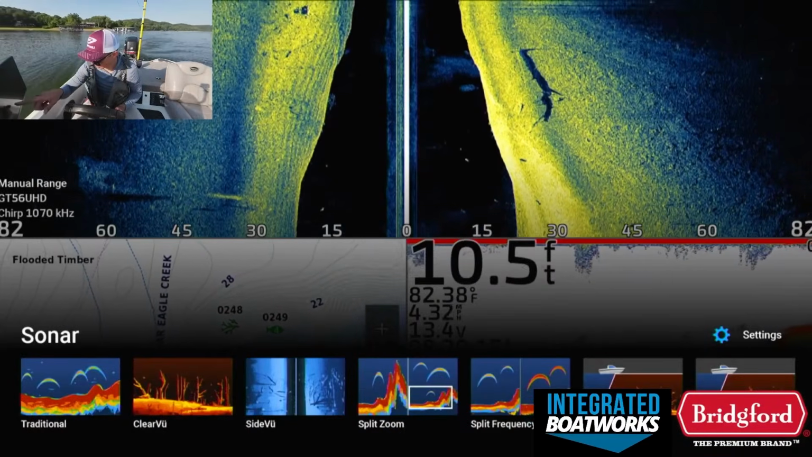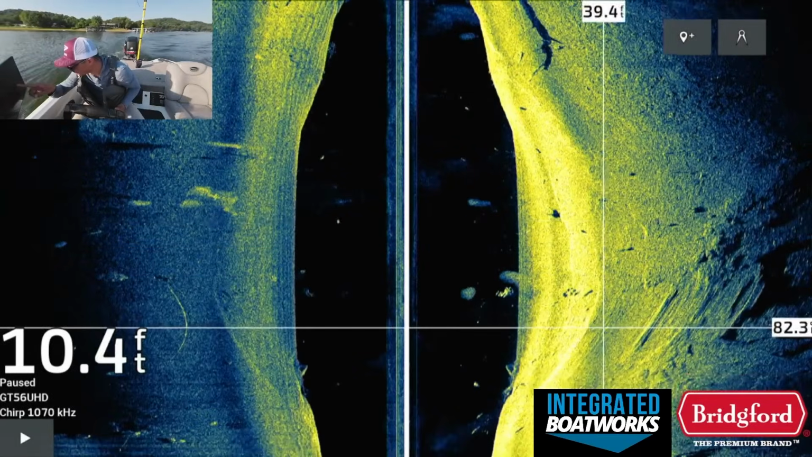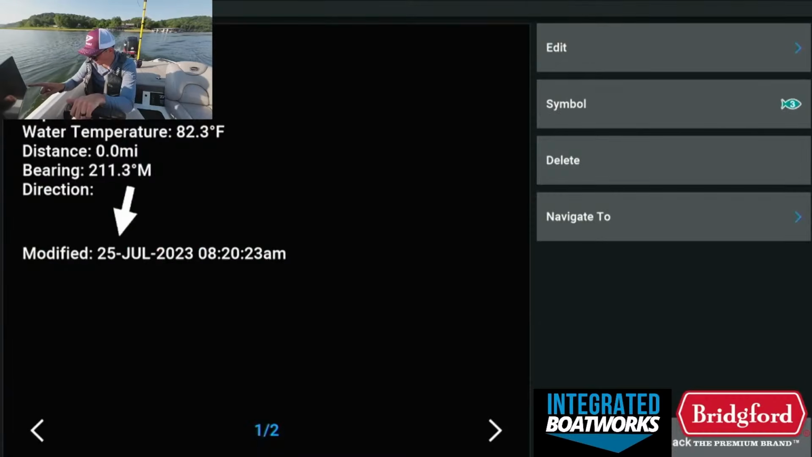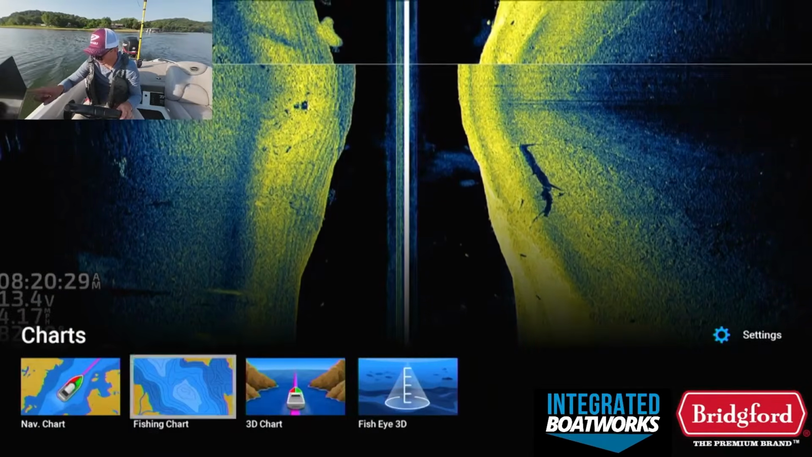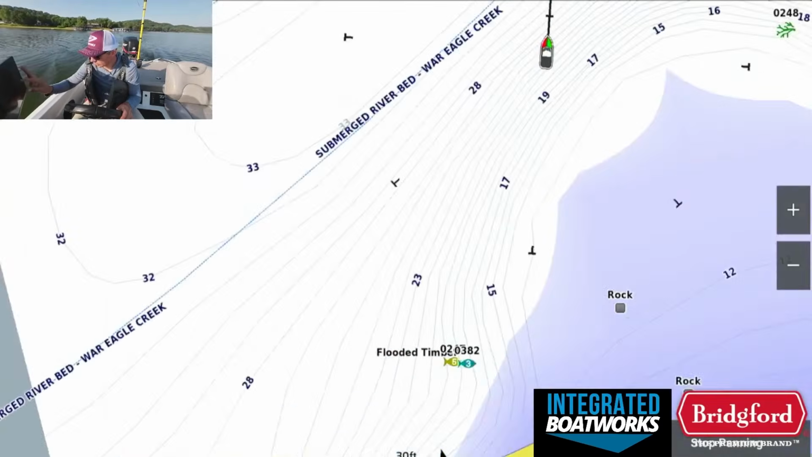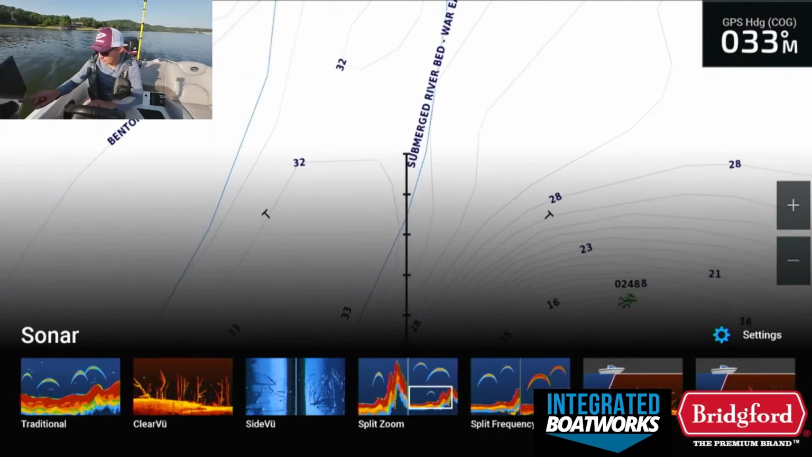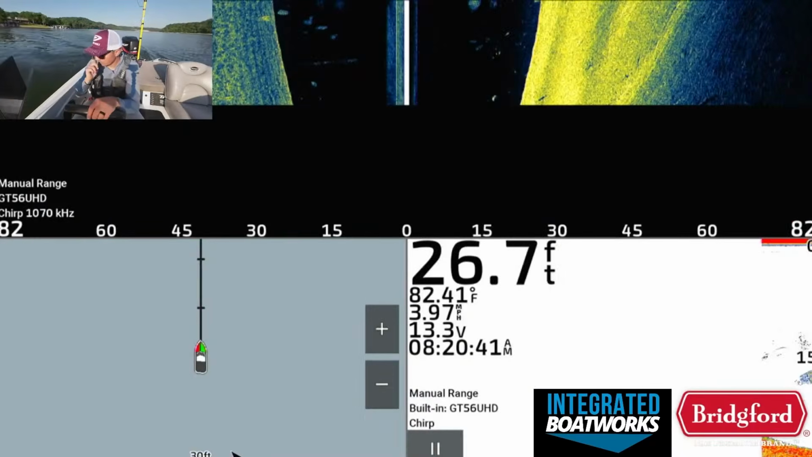Let's see here. Over here, there were a few fish, right in that area. I'm just gonna drop a mark to see where that shows up on the mapping. Oh, it's right on that deal, okay. So there are a couple fish there. They're just not stacked up like they need to be. Probably just some smaller fish, so we're not gonna worry about that too much.